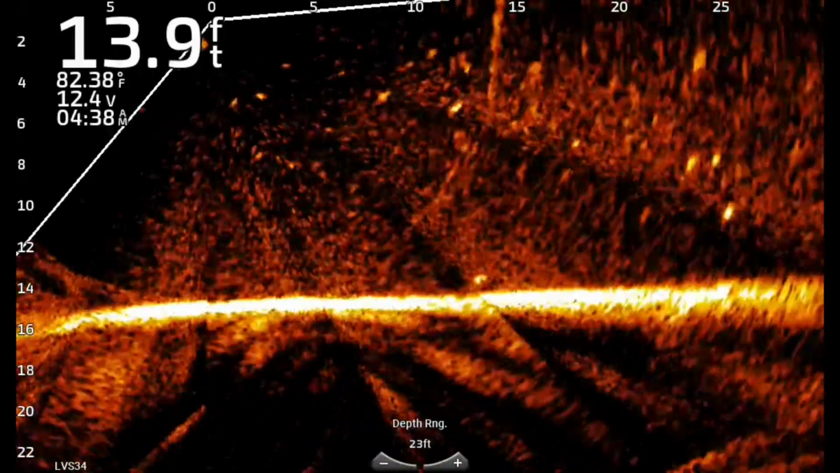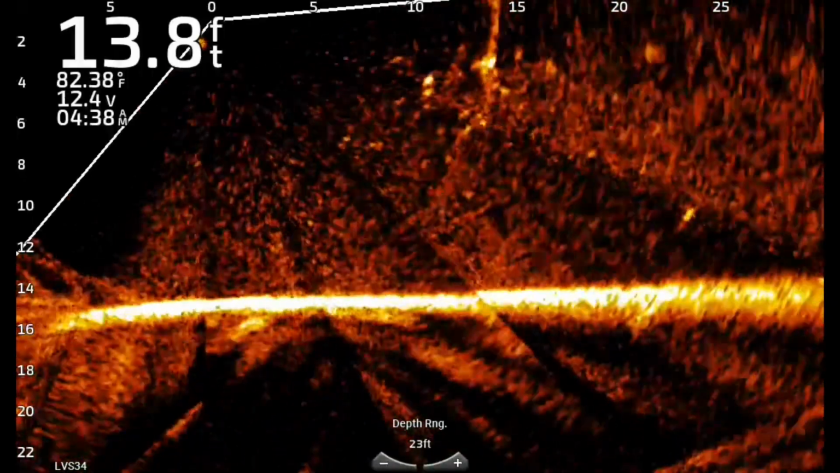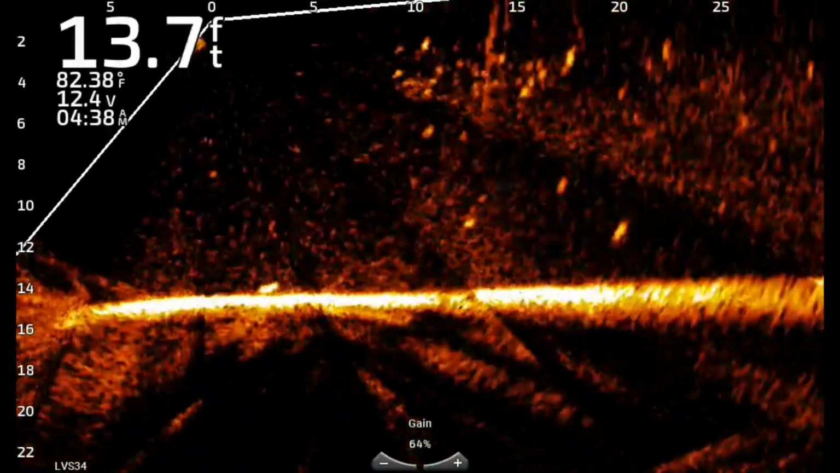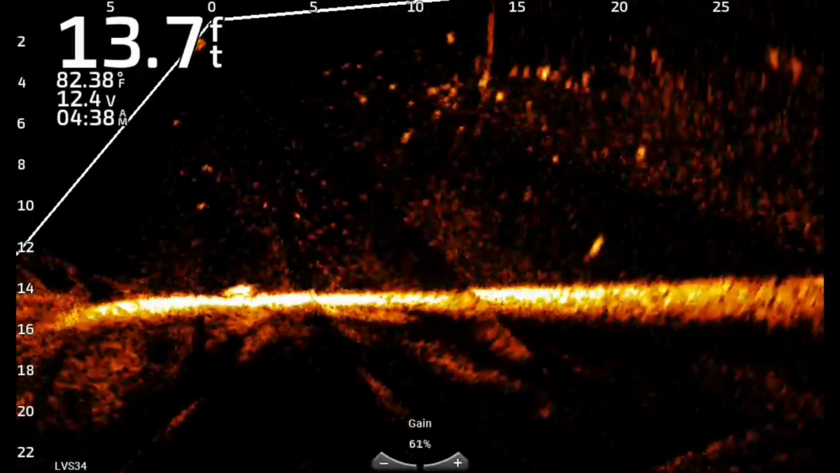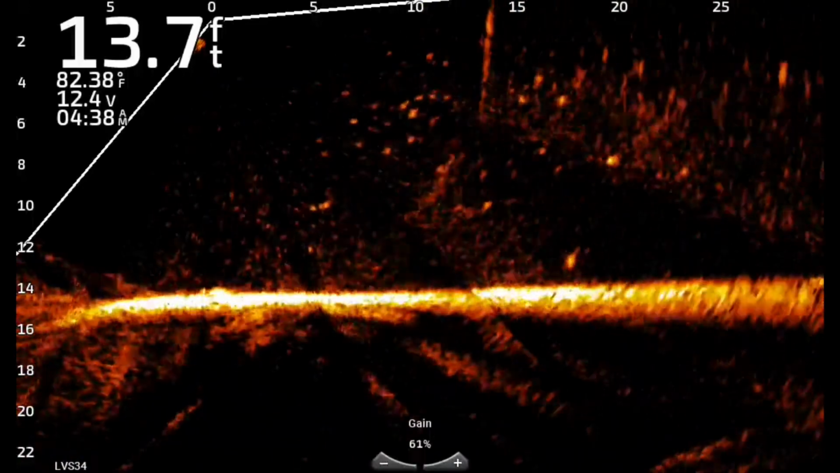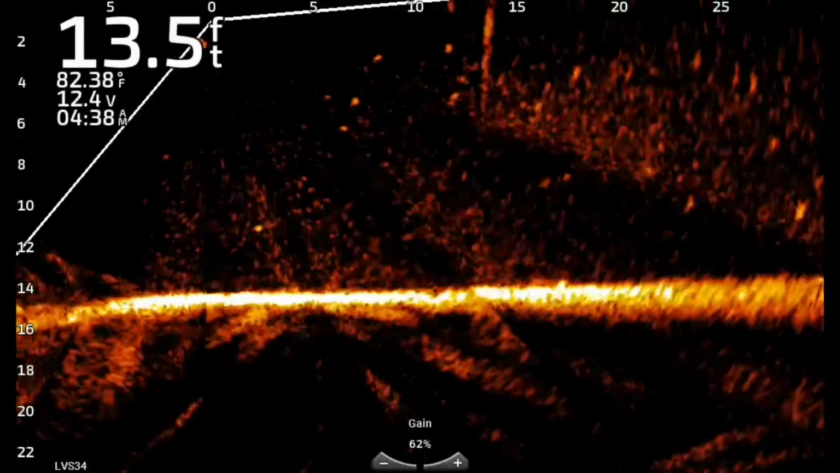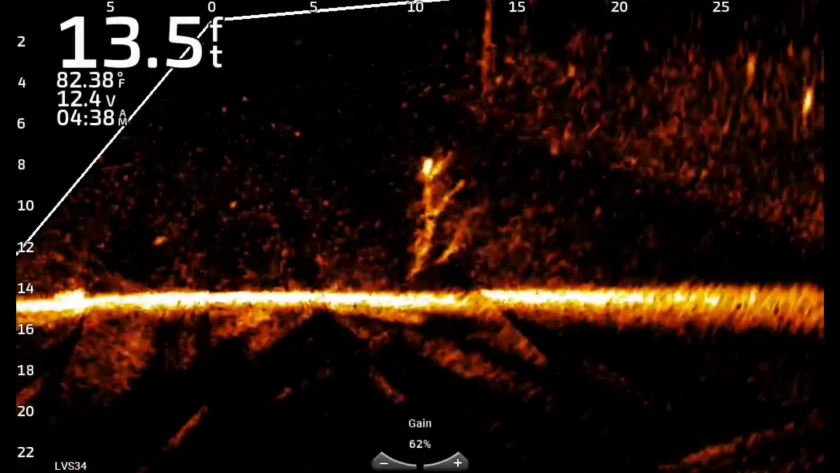So I've noticed on the 34 there's a lot less range in which you see things. A 1 pound crappie looks like a 1 pound crappie. Baits that are small look small. They show up well, but they look smaller, and the returns on them don't quite pop as much.